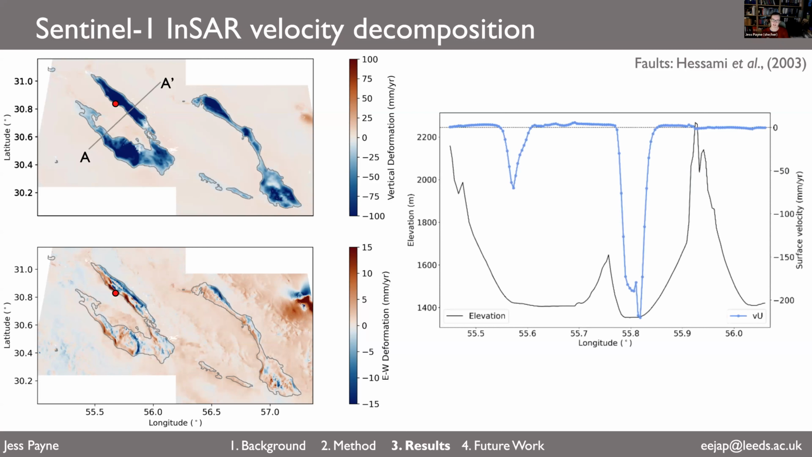So along the line A to A dash, A is on the left hand of this plot to the right, and A dash on the right. You can see the peaks of subsidence align with the valleys in the elevation profile, which is expected as this is where the sedimentary grains are deposited when there's high erosion rates, and you get the sedimentary basins.